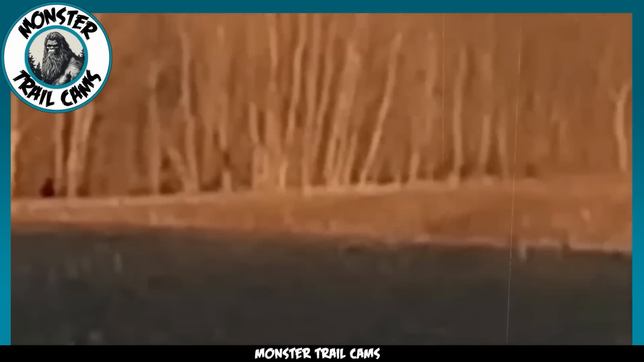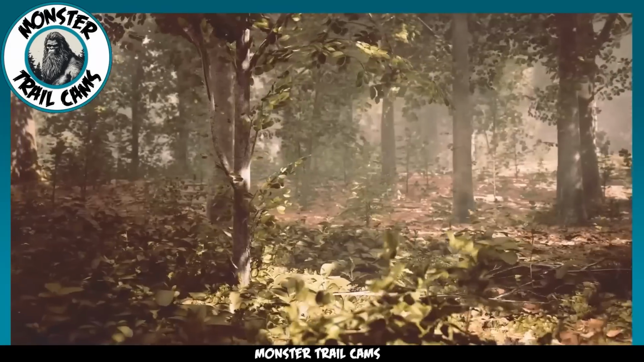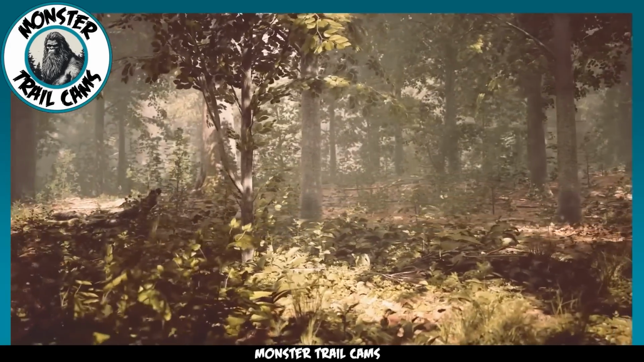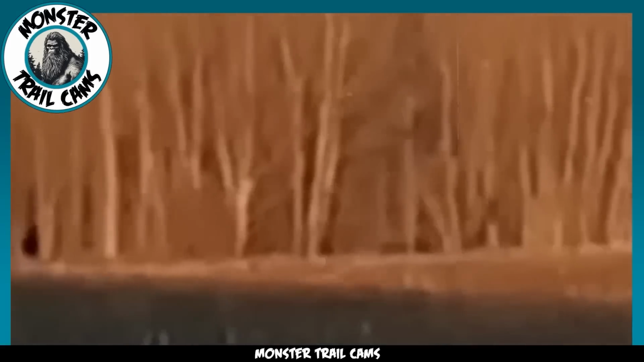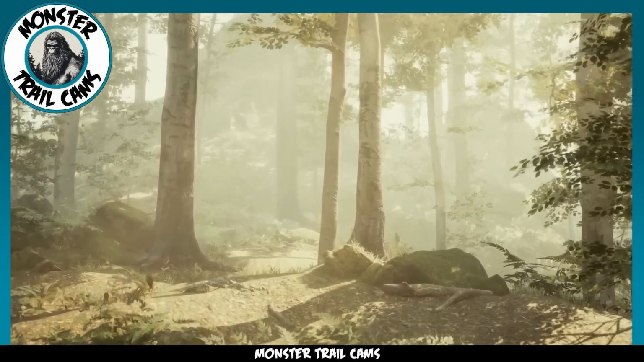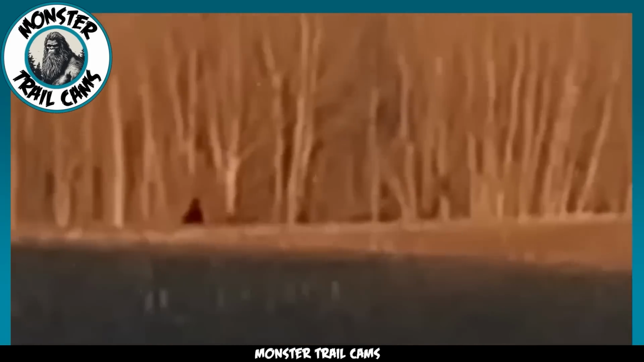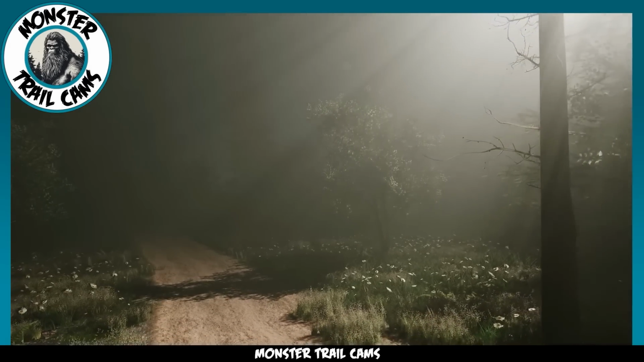Covered in a thick coat of brown hair, the creature exudes an aura of mystery and power. Its long strides showcase a sense of ease as it effortlessly traverses the terrain. One can't help but marvel at the sheer presence this creature emits. Curiously, the creature seems entirely unaware of the person behind the camera. It continues its steadfast path, almost as if it's on a mission of its own. However, just as quickly as it appeared, it retreats into the cover of the forest, disappearing from sight, leaving us with nothing but unanswered questions.